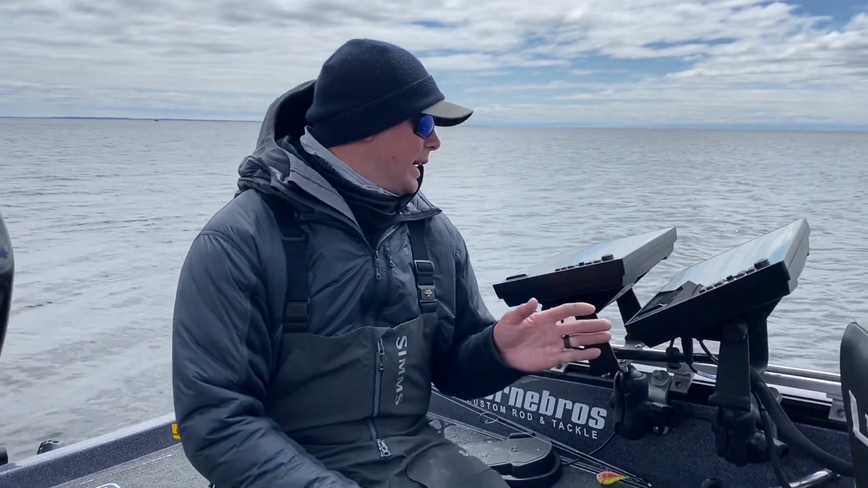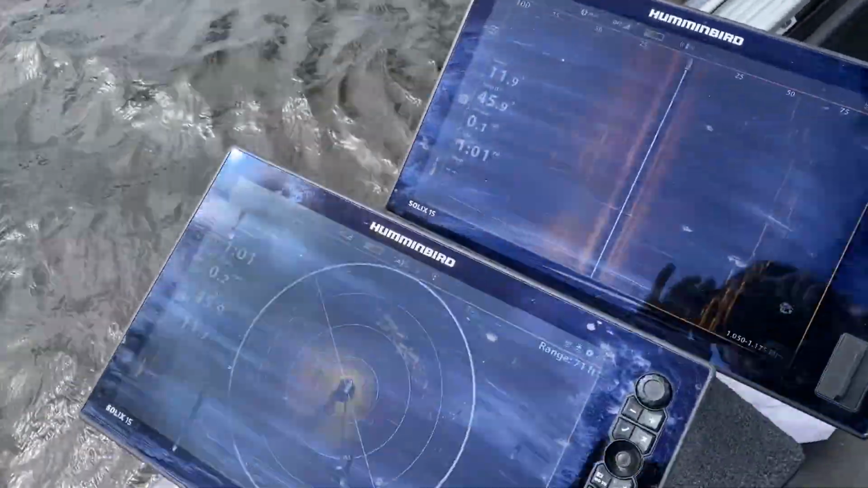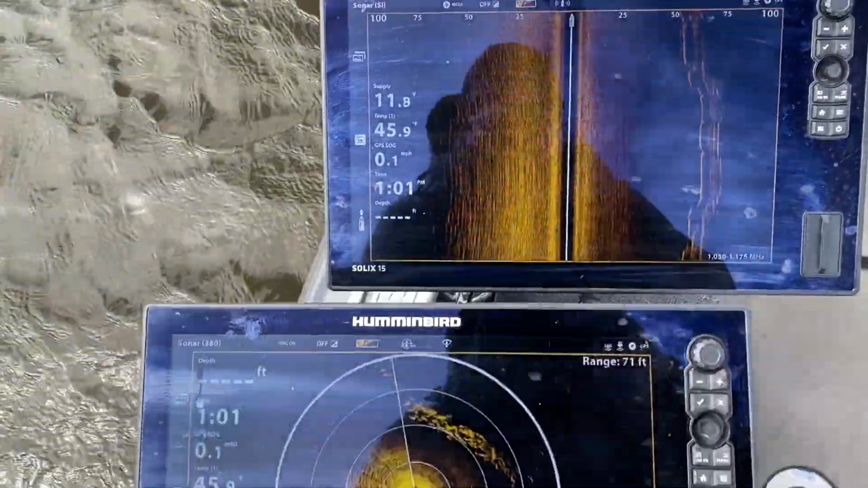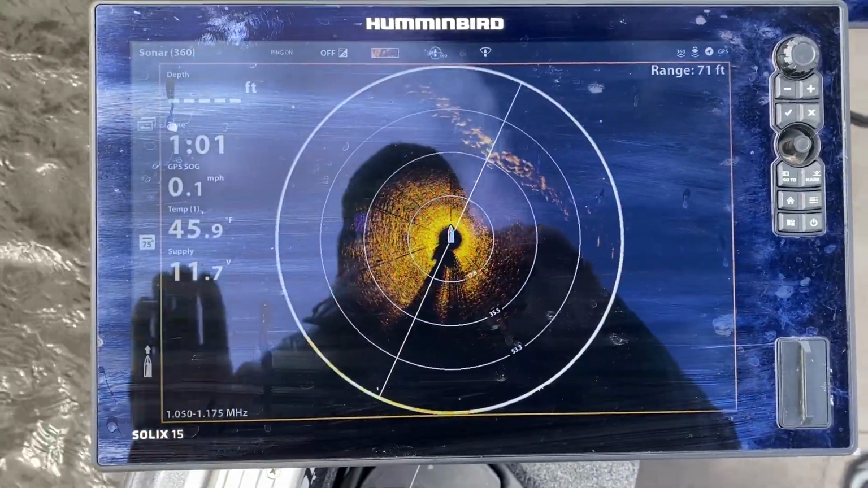I'm going to show you guys real quick. I'm going to steal the phone from Matt and show you some of my setup here. All right, I've got 2 Solix 15 units. You can see I've got side imaging set up here, and I've got my 360 here. If you look at this, we're in some super shallow water, like 3 feet.